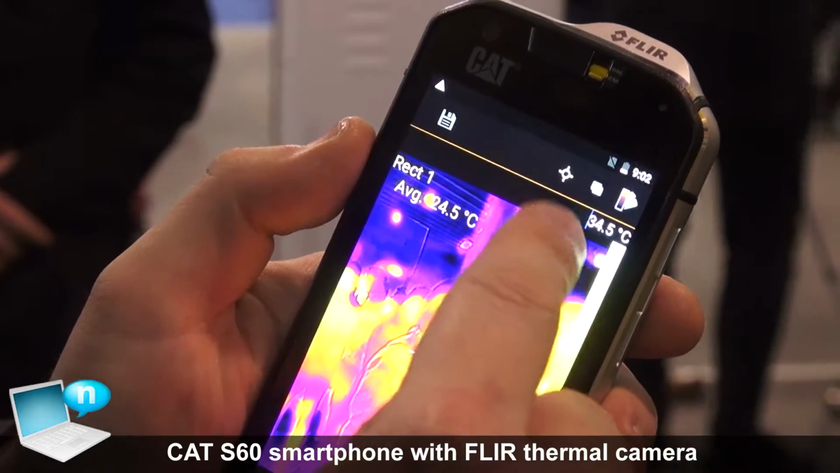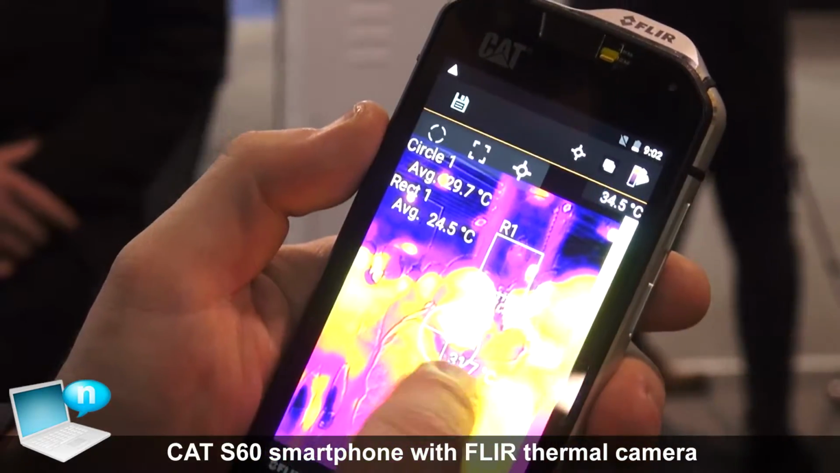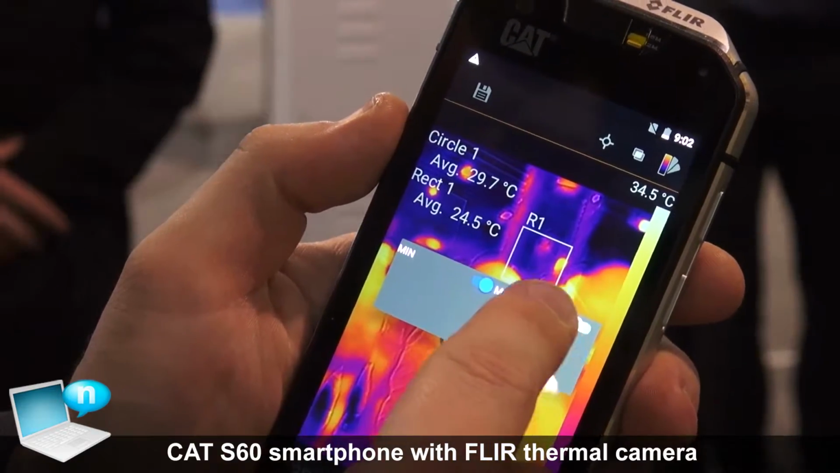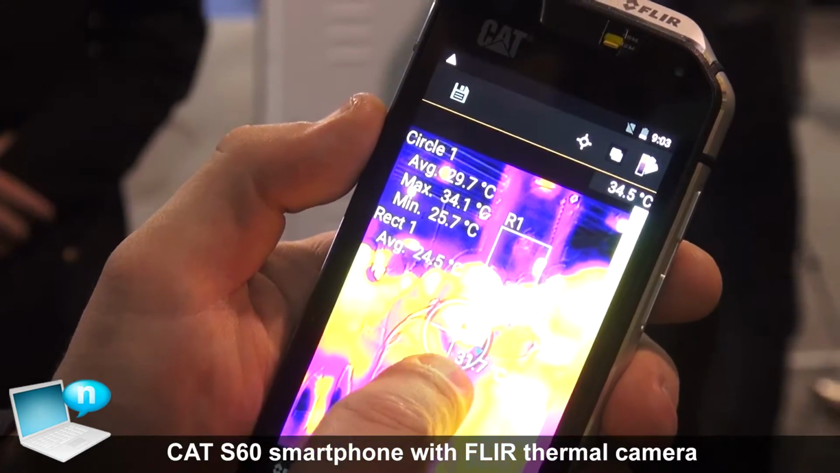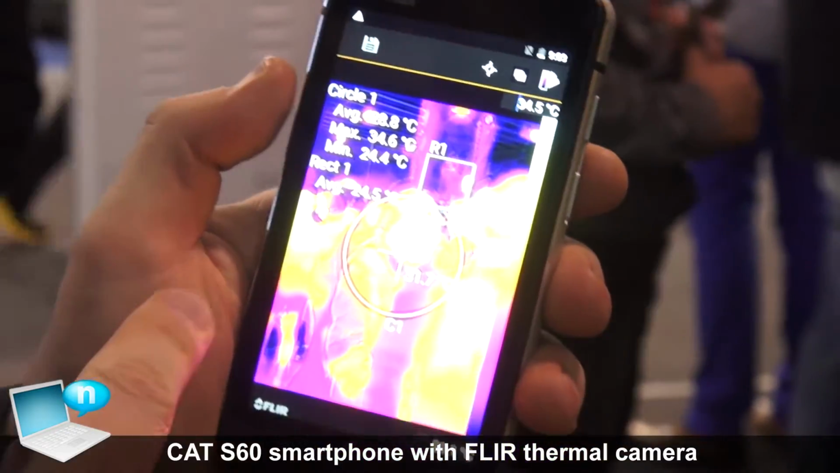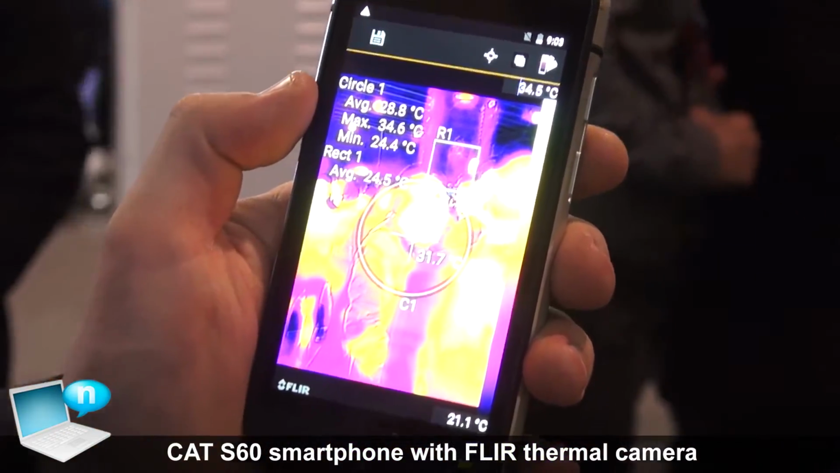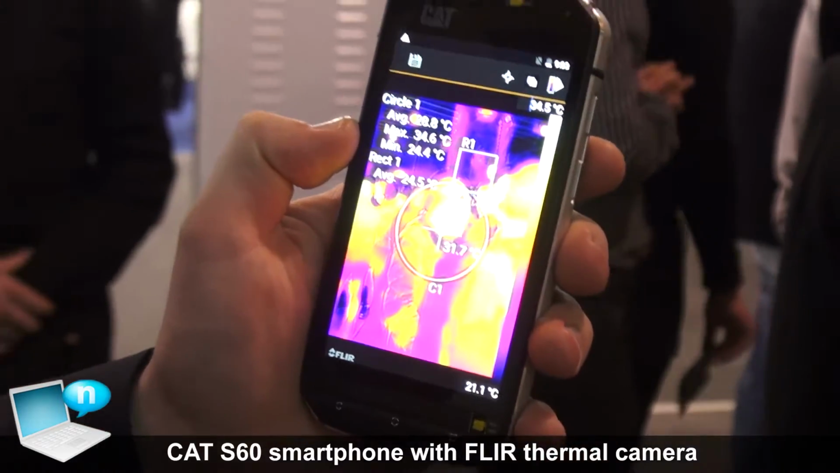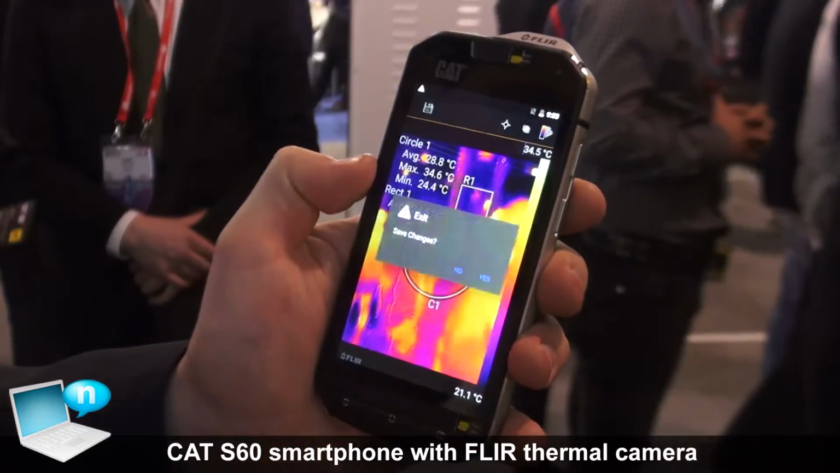And if I want to, I can even take a thermal reading off the image that we've taken. So I'll take the min and the max temperature here. So just inside this circle that I'm looking at, just drag that out here. So I can see that the average temperature inside that circle is 28.8 degrees, maximum is 34.6, and the minimum is 24.4. So a really versatile piece of technology here.